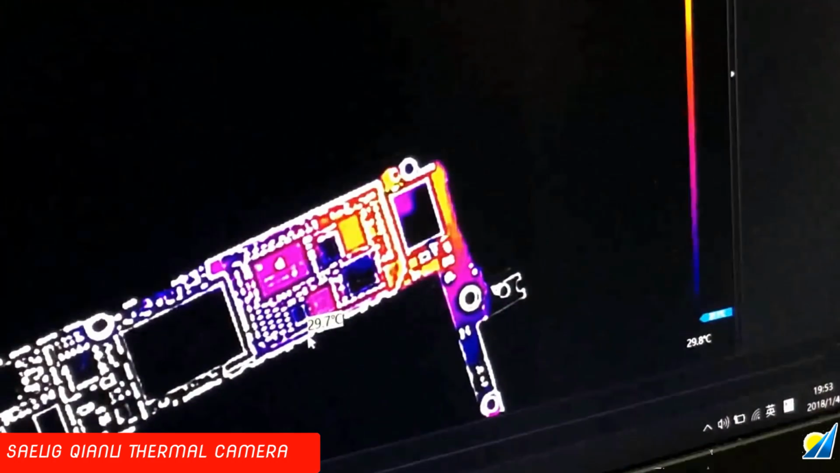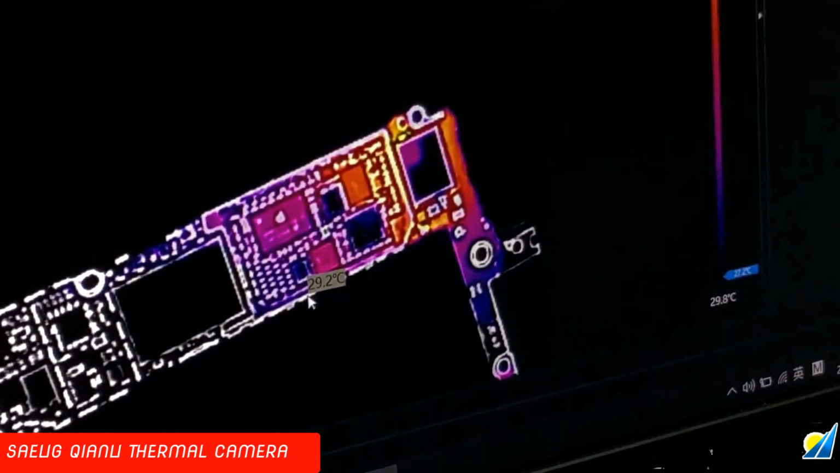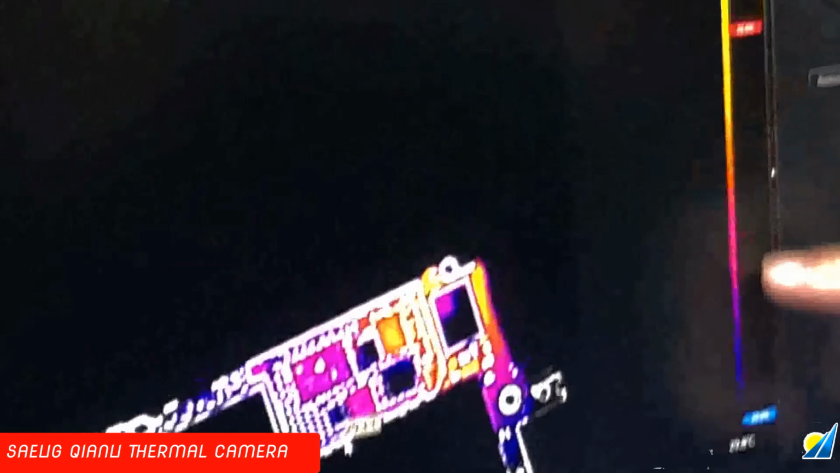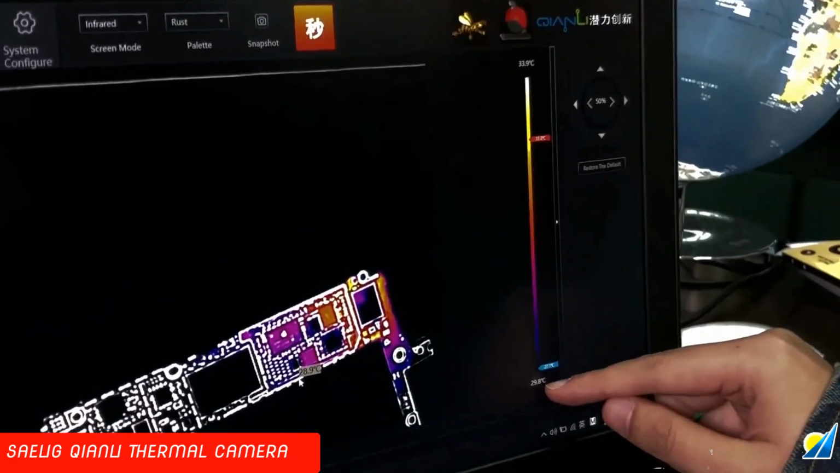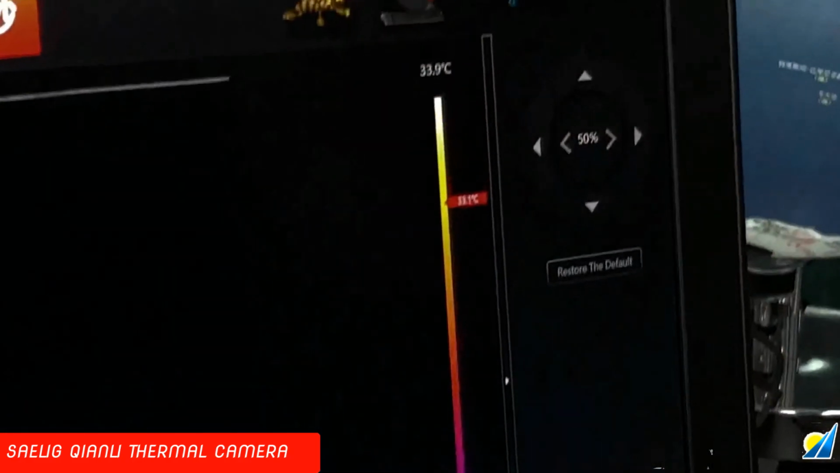Okay, so now we can see on the motherboard that this area, the temperature is getting higher and higher. And this area, you can find the temperature range here. So it's like 30 degree to 34 degree.